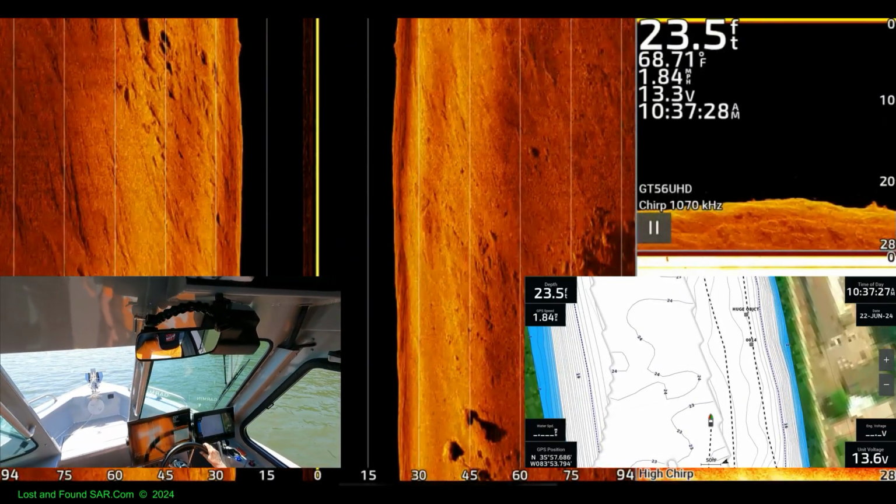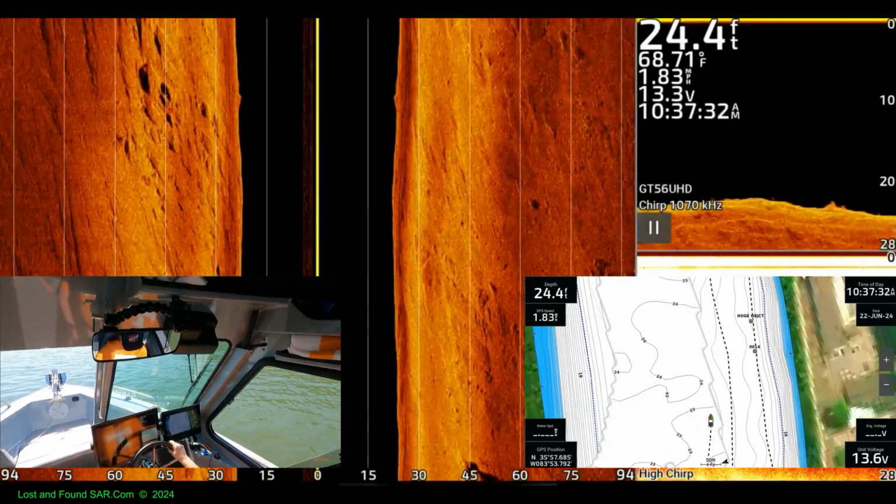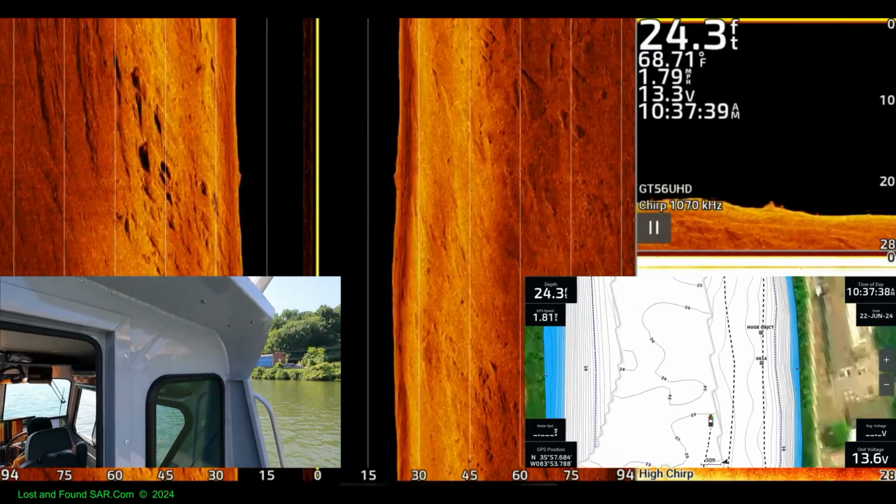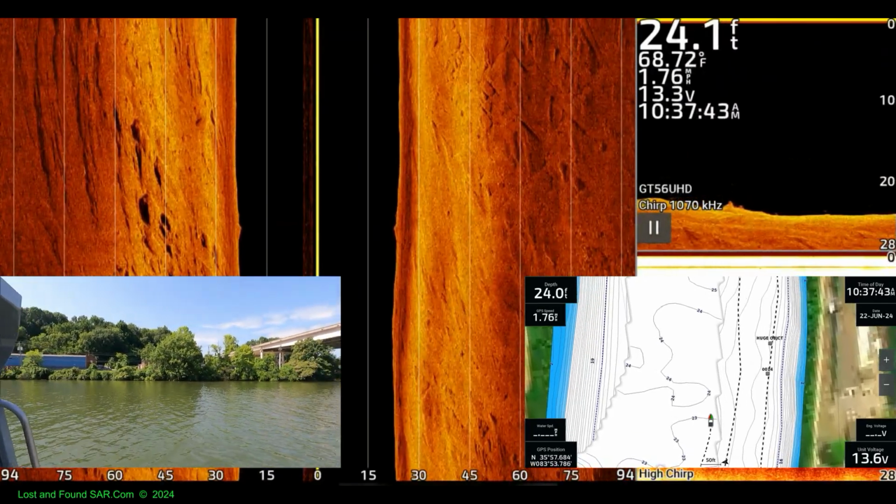That's where we're running right over the top of it. Well, looking out the window, it sure looks like the same distance. This is the same spot. We came right on this path. I know. That's what's weird.